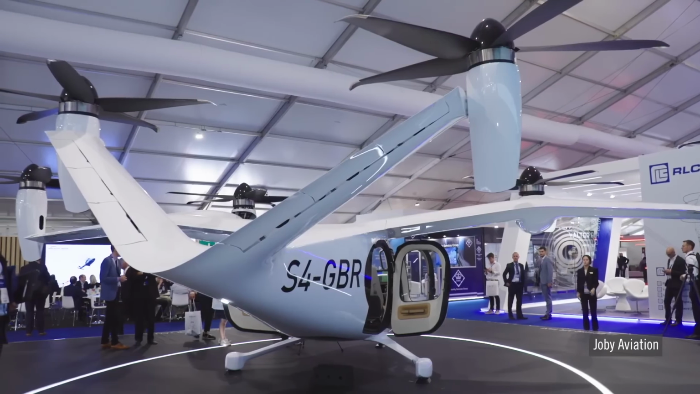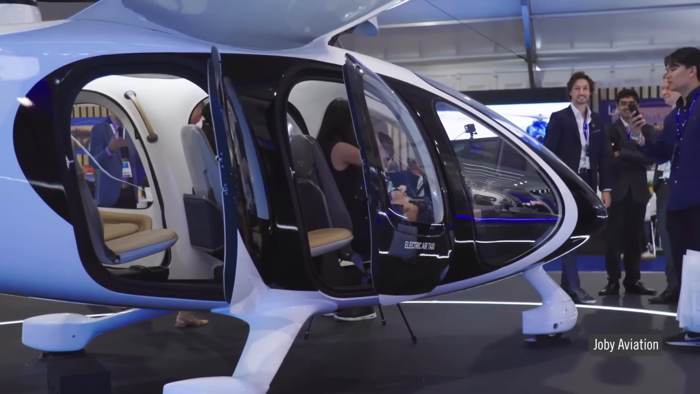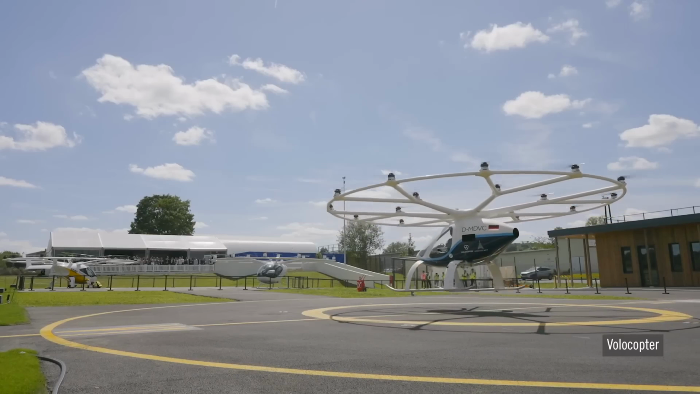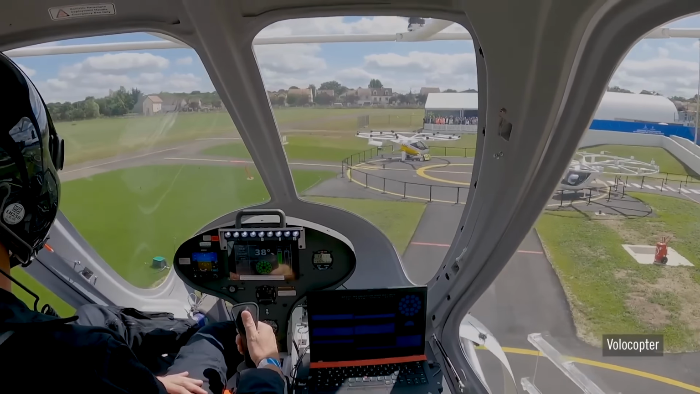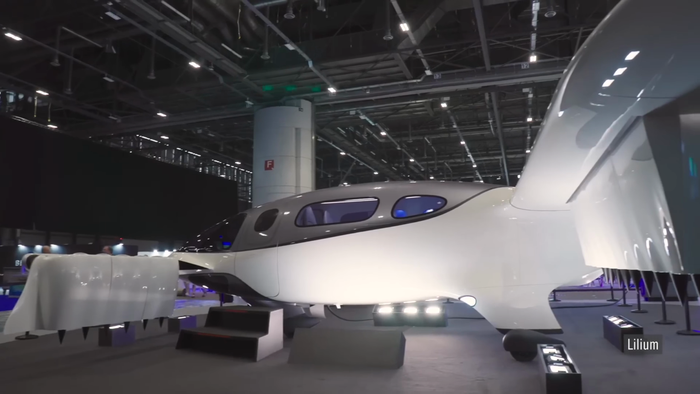The eVTOL industry is projected to grow into a multi-billion-dollar market, revolutionizing transport as we know it. So maybe they're having to test these covertly because that could be quite the shakeup in the transport industry. Outside of transportation as we know it, these could also be linked to secret government programs or private companies that are testing these classified prototypes. I mean, it's a theory worth considering.